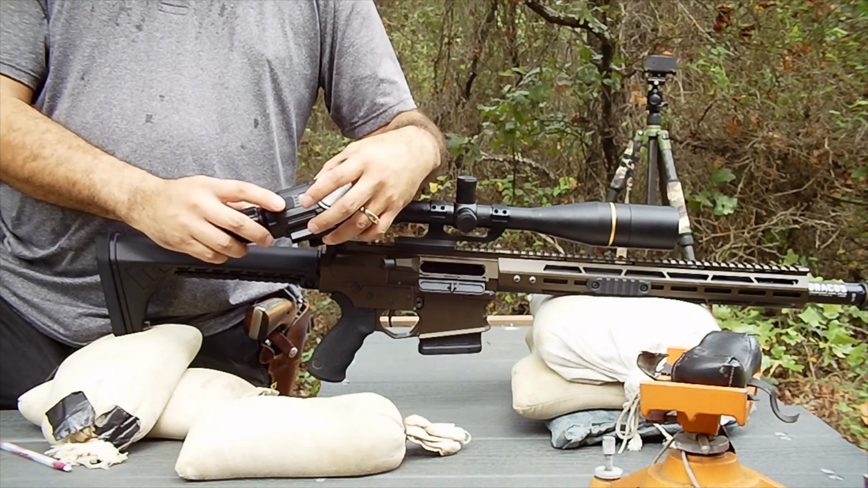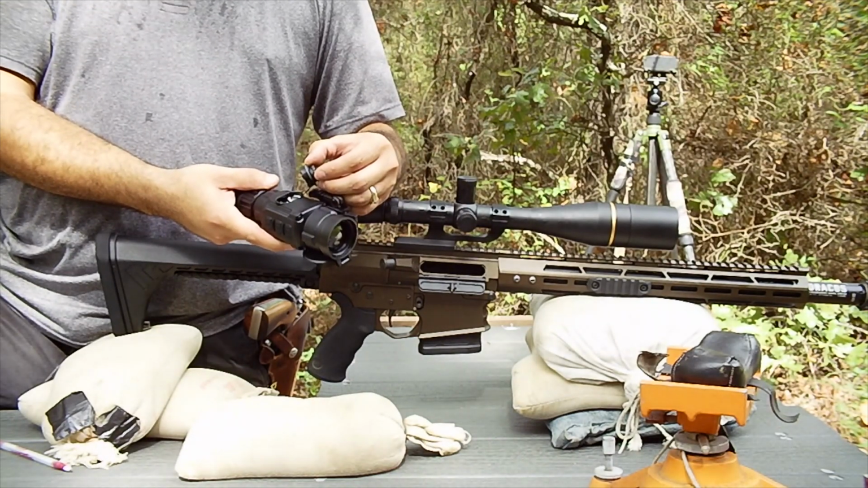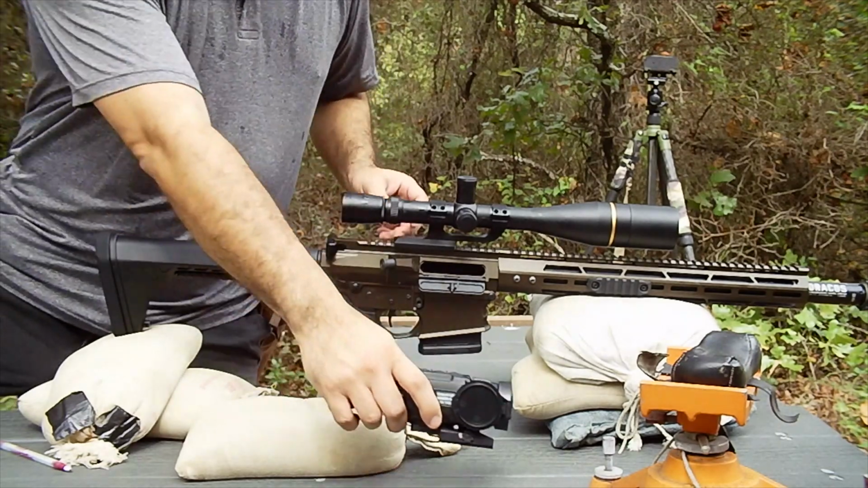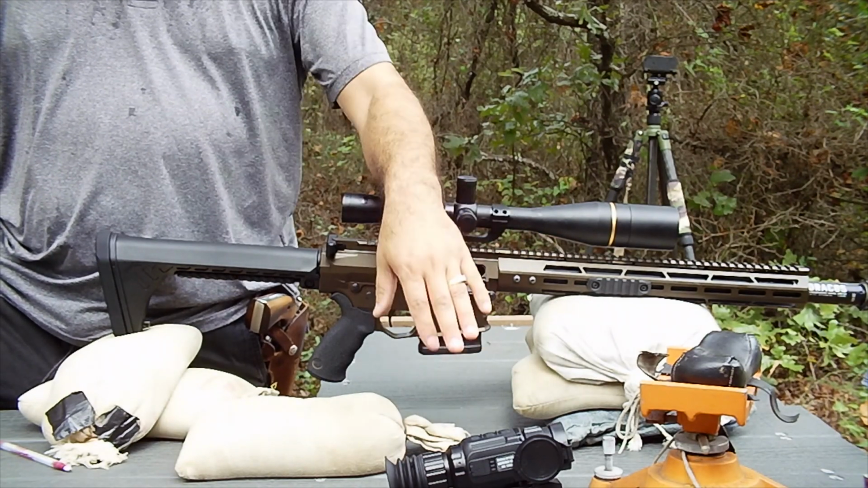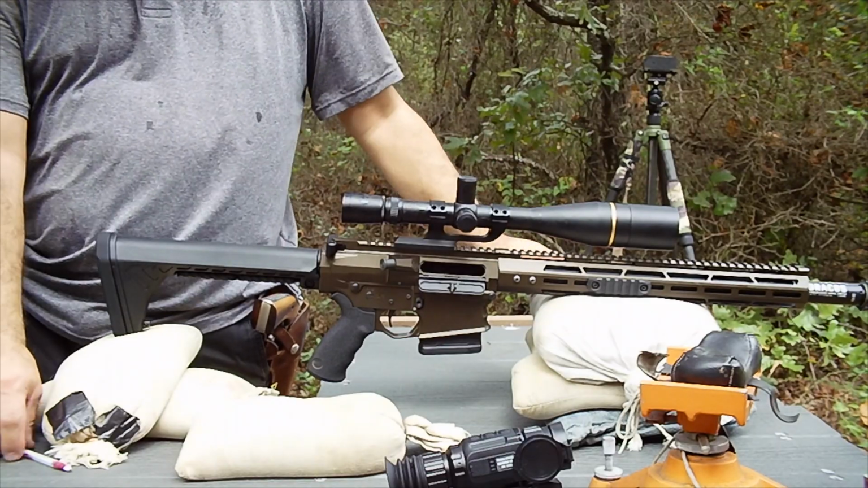I'll go through what it takes to get recording on this, and it takes 2 CR123A batteries here on the side. So we'll do that, and then we'll refire the rounds downrange and see if we're able to get good consistent accuracy with a different optic having established baseline here.